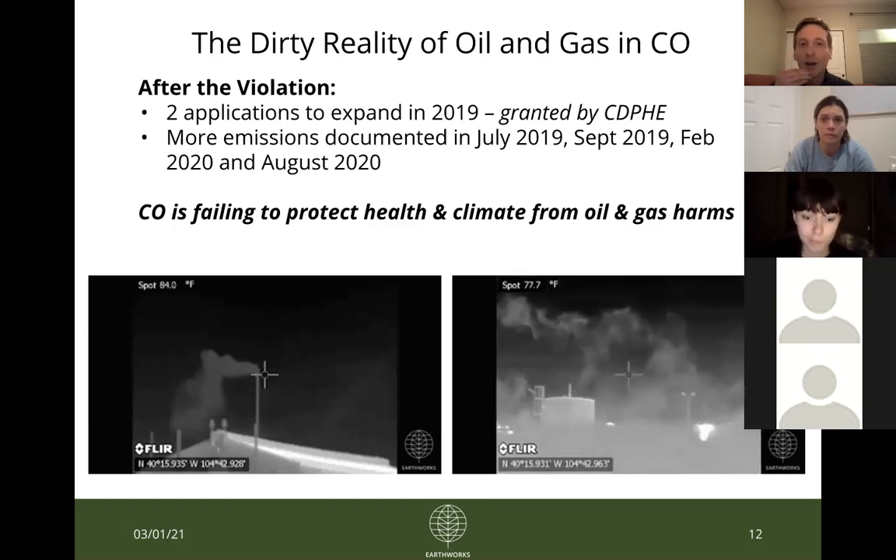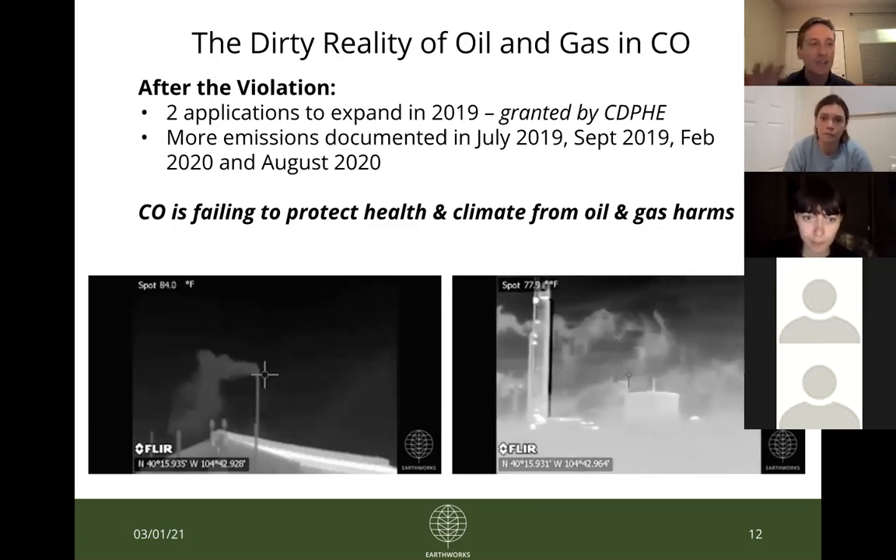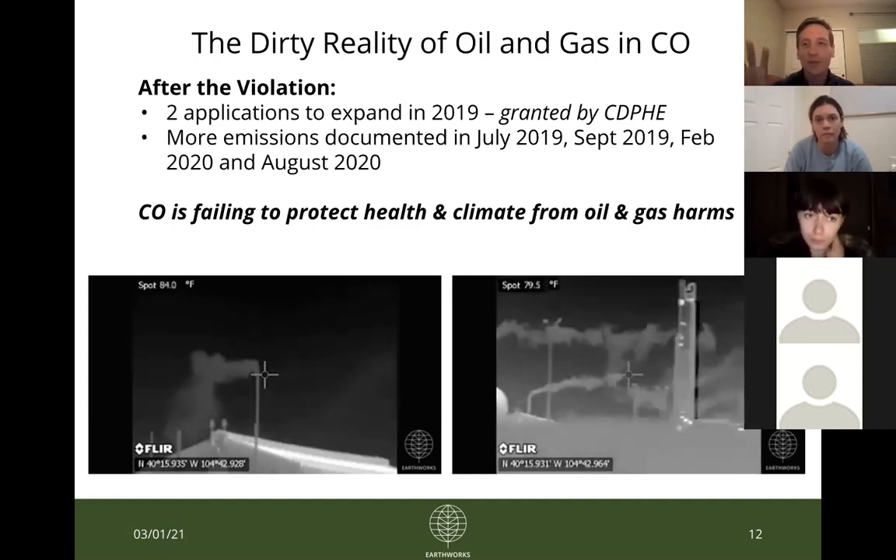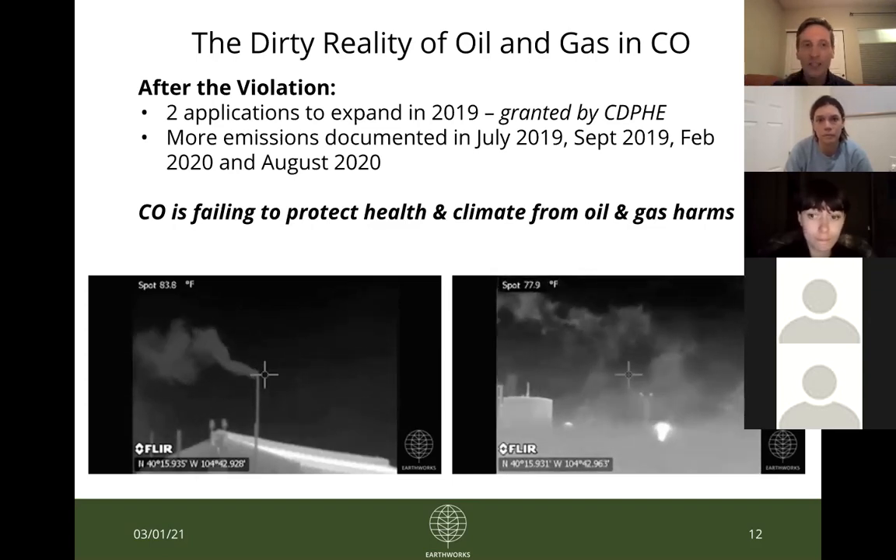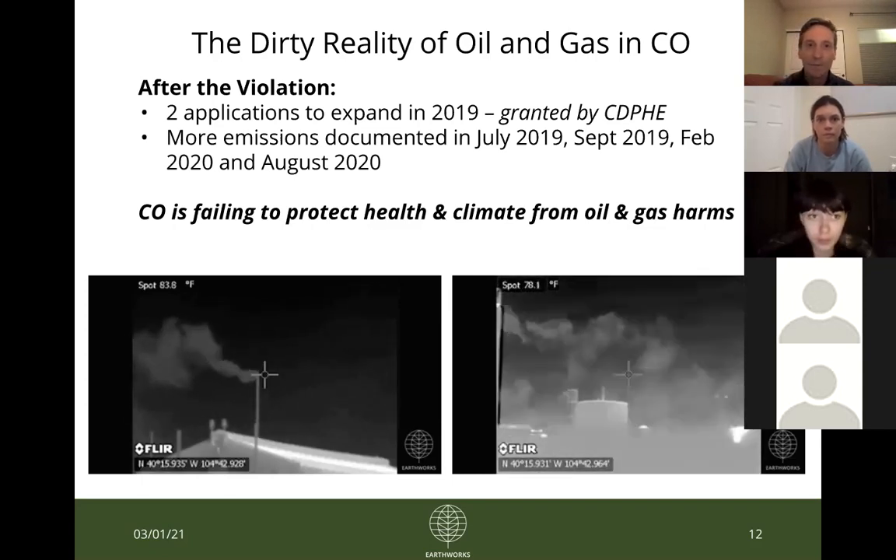So, in our mind, while I don't want to discourage you from using these tools and bringing these sites to the CDPHE and COGCC's attention, because again, these are the tools we have available to us, at the same time I want you to all be very aware of the fact that at the present moment, the way that our enforcement system works in the state is just not working for us, not working to protect our health and not working to protect the environment.